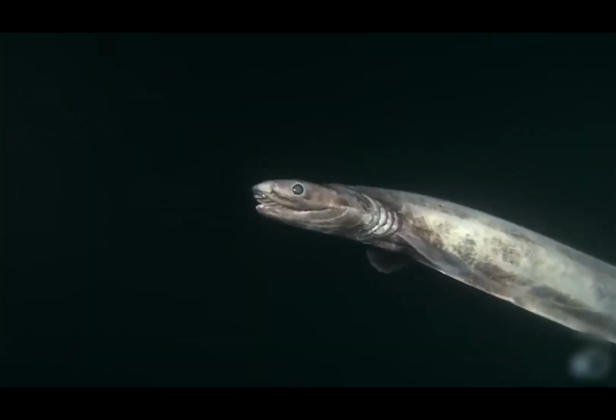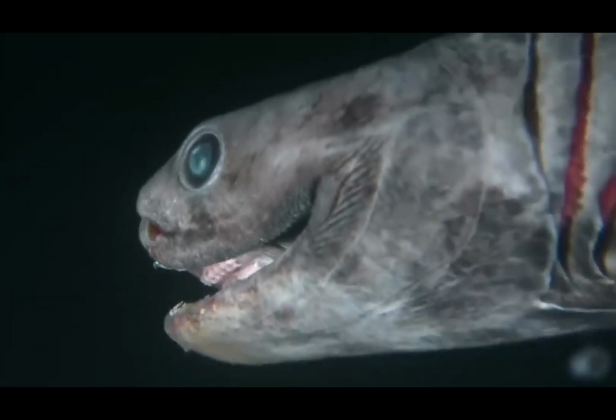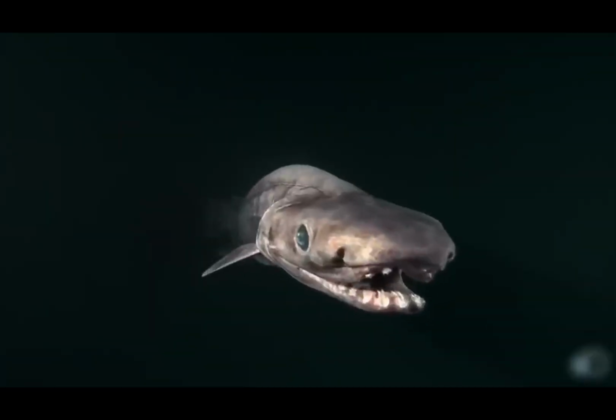Its rows of razor-sharp, needle-like teeth are perfect for slicing apart soft-bodied squids, but if they get close enough, it will also gladly eat other fish and sharks too. Frilled sharks have long made an effort to avoid humans. Still, if you're looking for one, they can be found deep in both the Pacific and Atlantic Oceans.